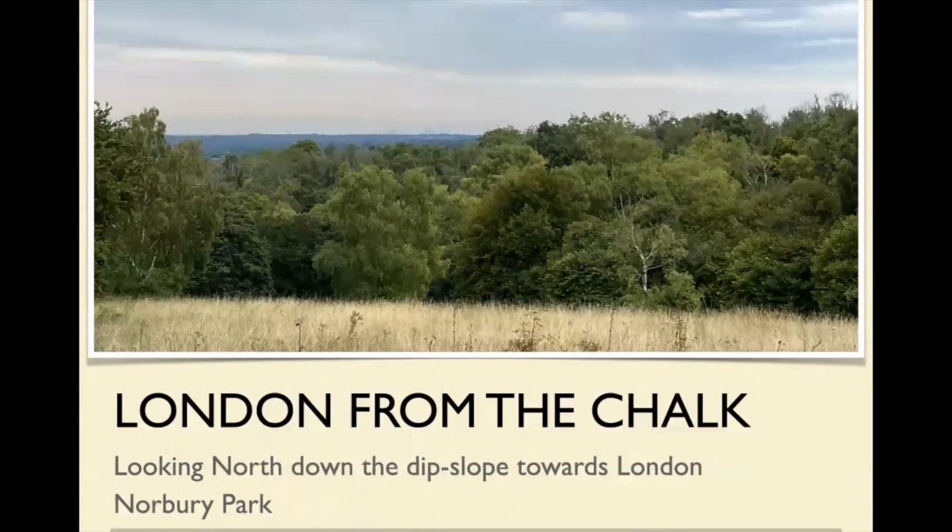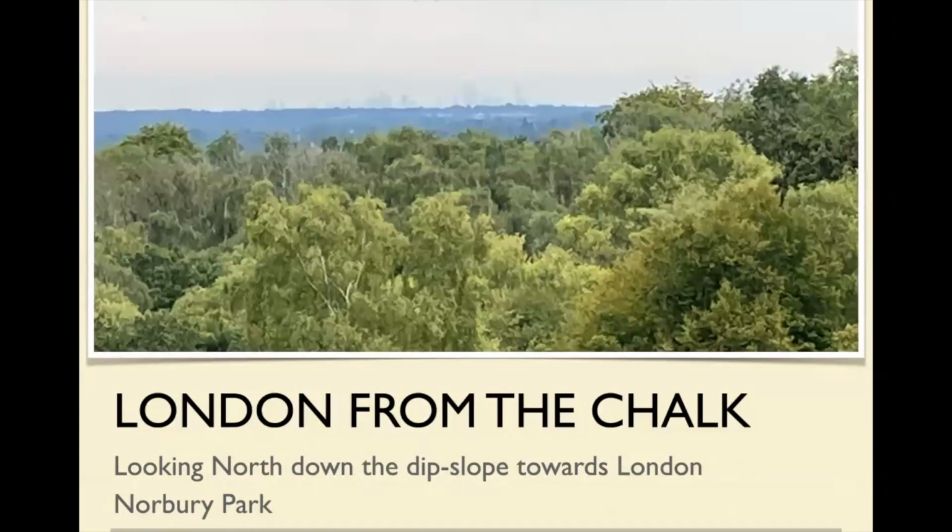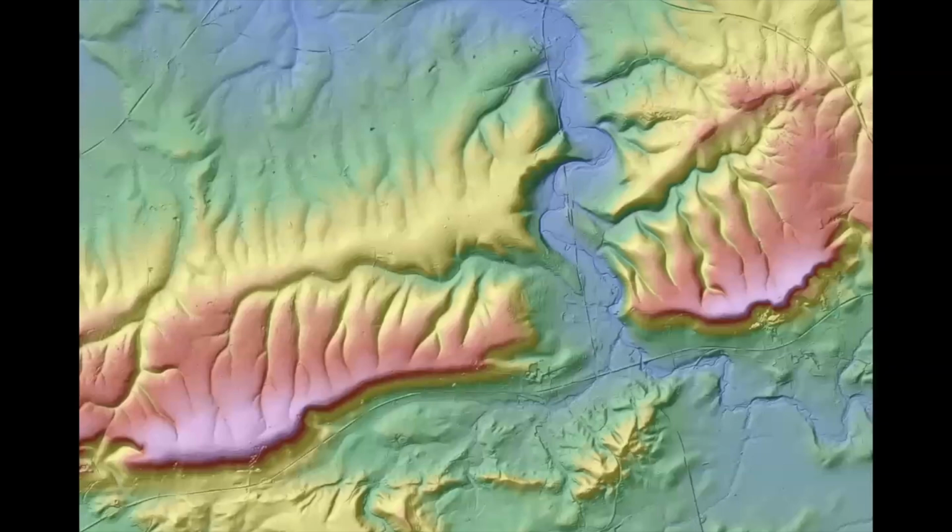And if you don't believe me, this is the same view from Norbury Park, and that little bit there, you can see London. You don't believe me, do you? No. So there you go. So there's the Shard, and here are a bunch of other London buildings. So you can see London from the North Downs. So that picture was taken from here, Norbury Park, looking off in that direction.